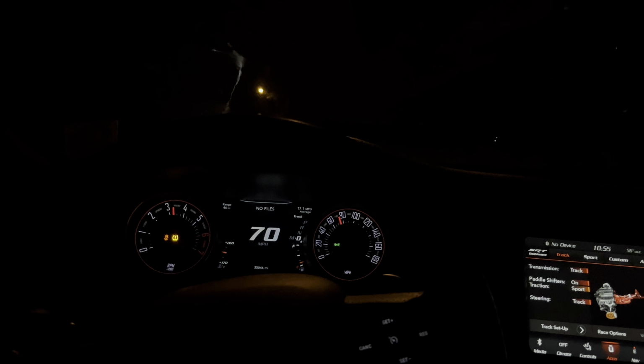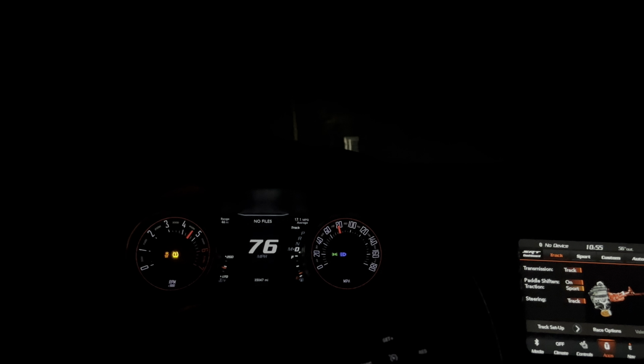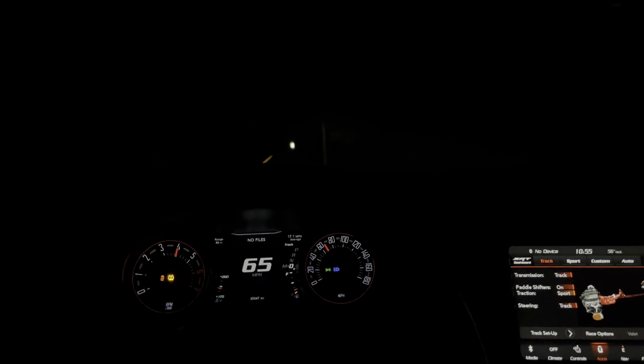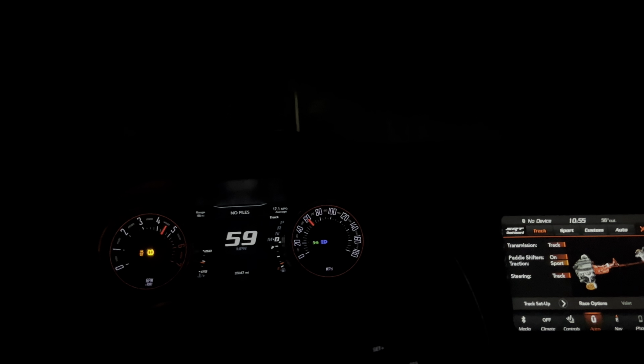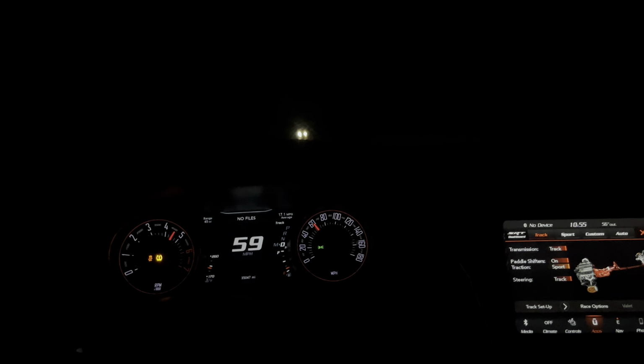Slow it down on this curve, y'all. And they be having deer out in these little roads like this, so I'm gonna take it easy right here. A bit loud though, boy.